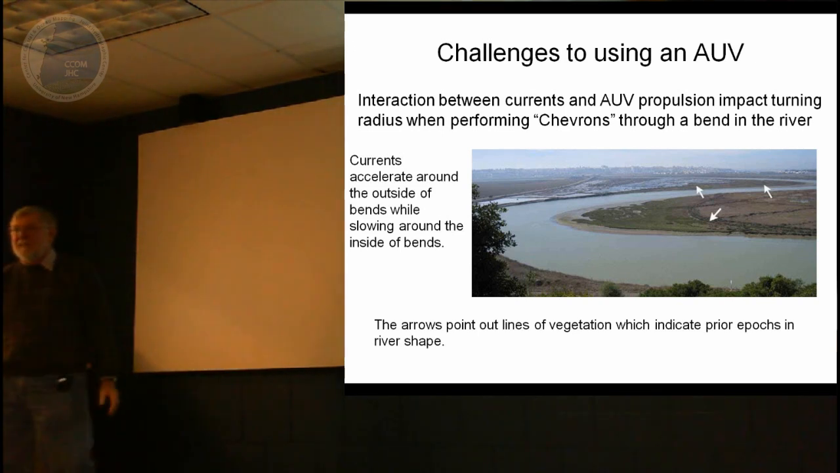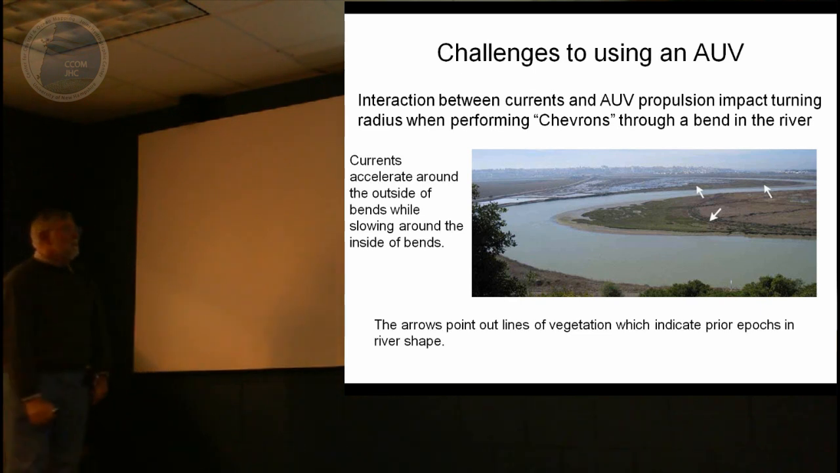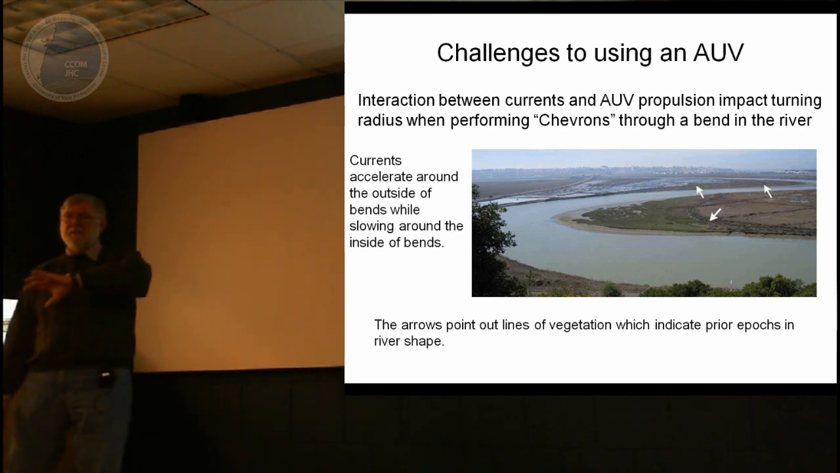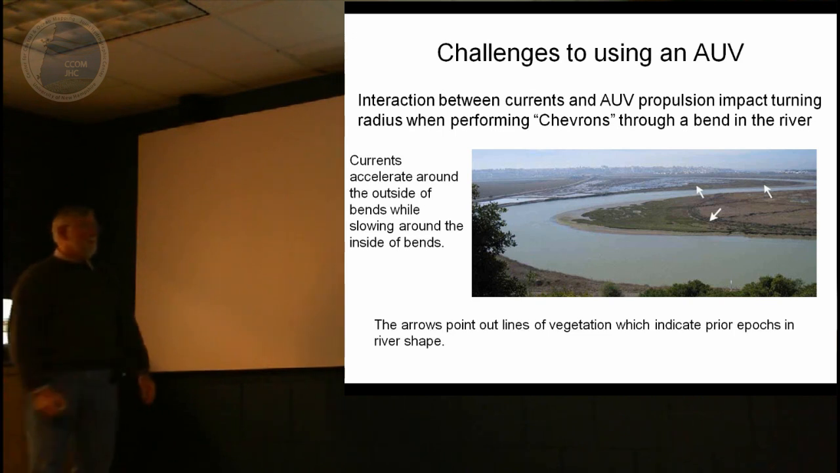However, it's not a slam dunk surveying in a river with an AUV. Those of you who understand this know that when you have a bend in the river, this area in here tends to be depositional, and it's erosional on the other bank because of the acceleration of the flow stream going around the bank.